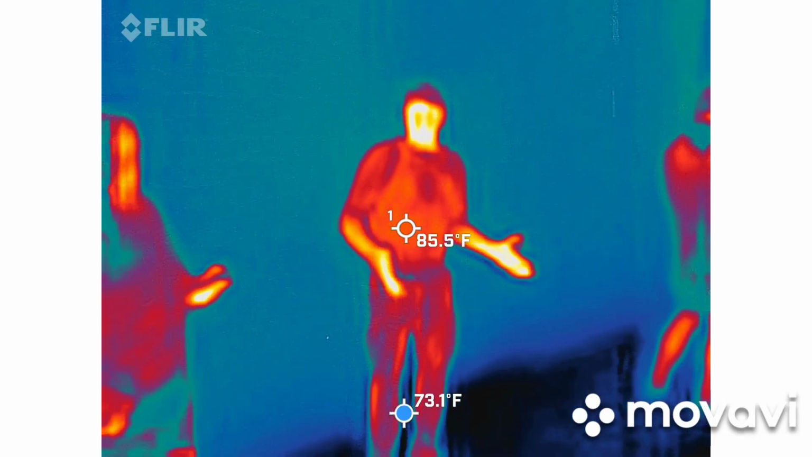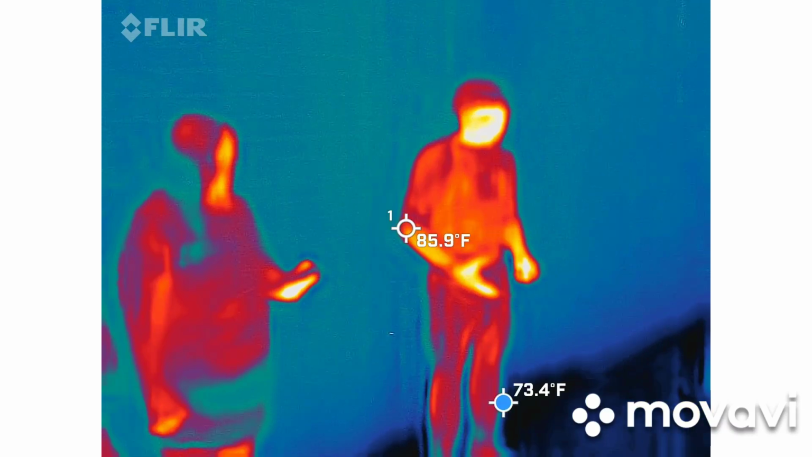So, again, this space is very interesting. We do capture a lot of words with the camera that Nicholas is using. Again, it's not every single night.